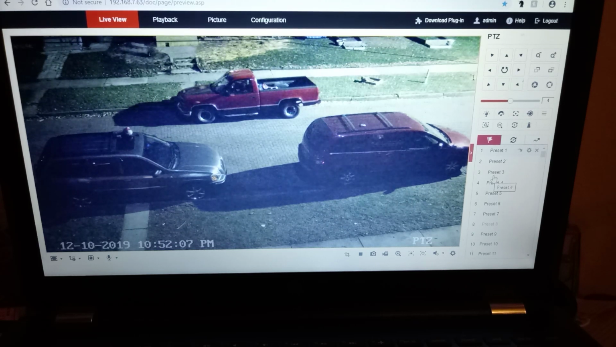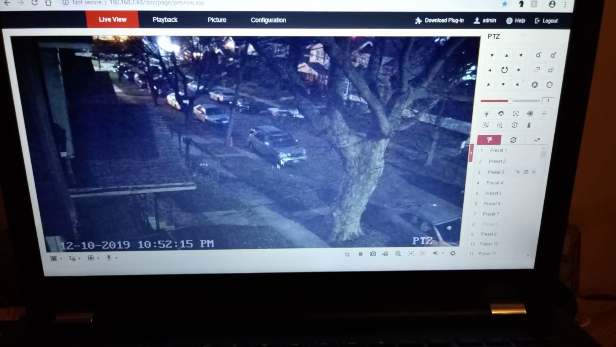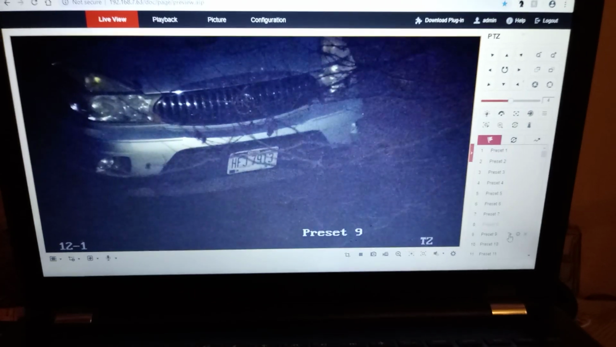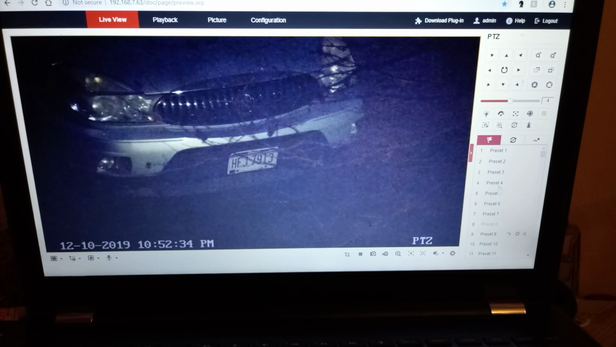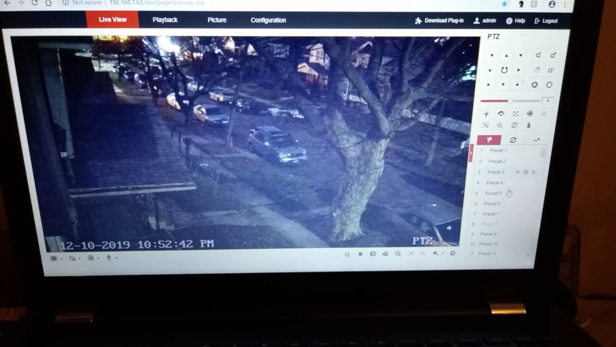Okay, so here we go. I'm going to scan to the left real quick. I'm going to show you something, because if you're looking for license plate tracking, this is where you're going to be at. This car right here is roughly 50-some feet away. I'm going to come down to my presets and zoom in. This is night vision. So if you want license plates, check this out. There's a license plate. Okay, I'm going to zoom back out.